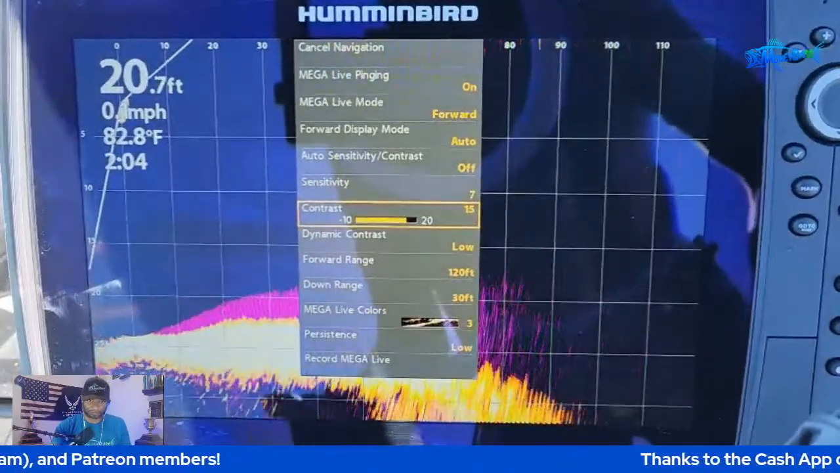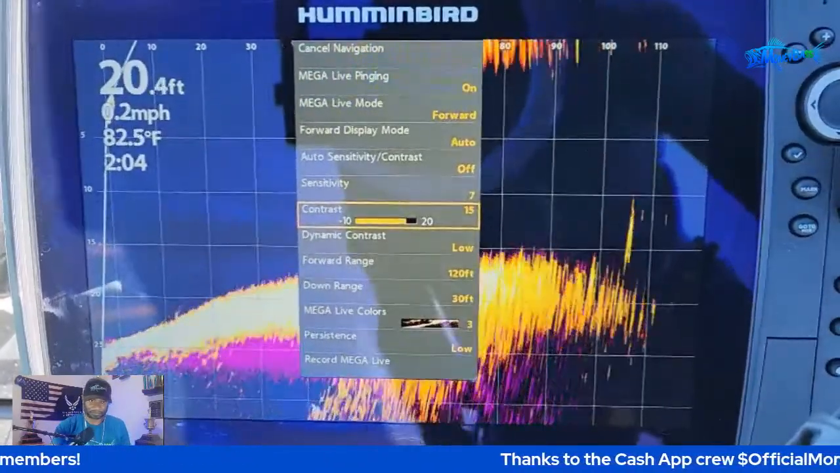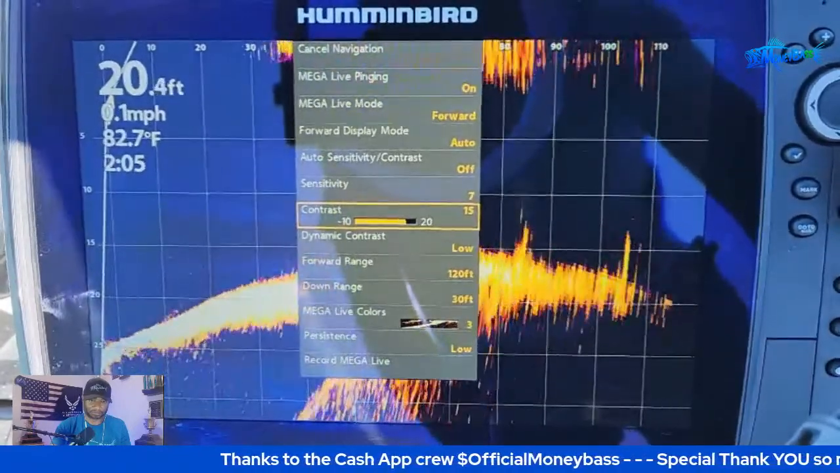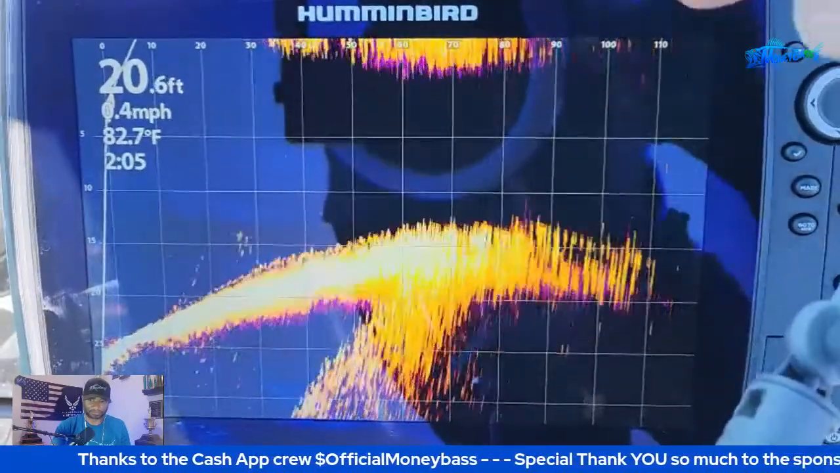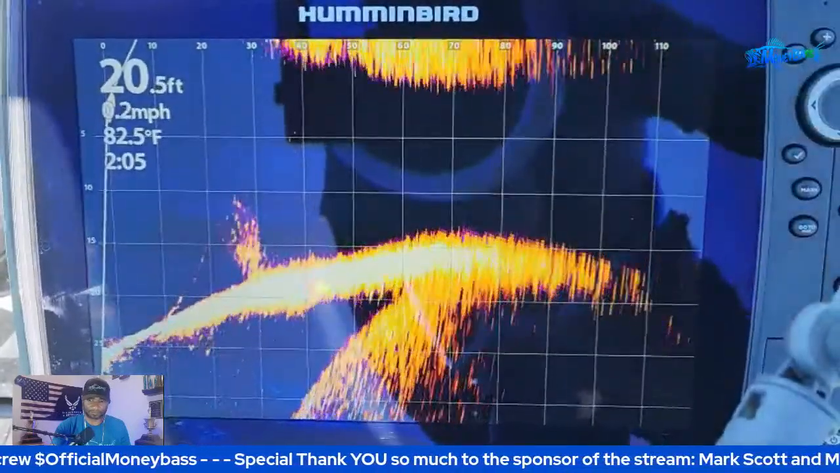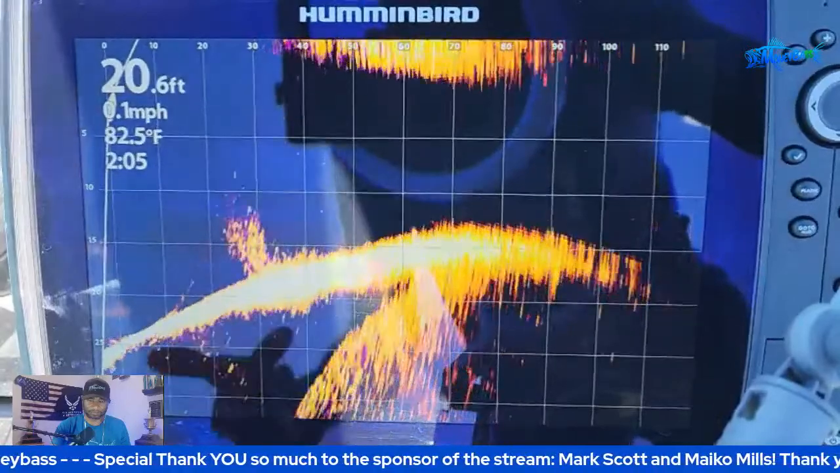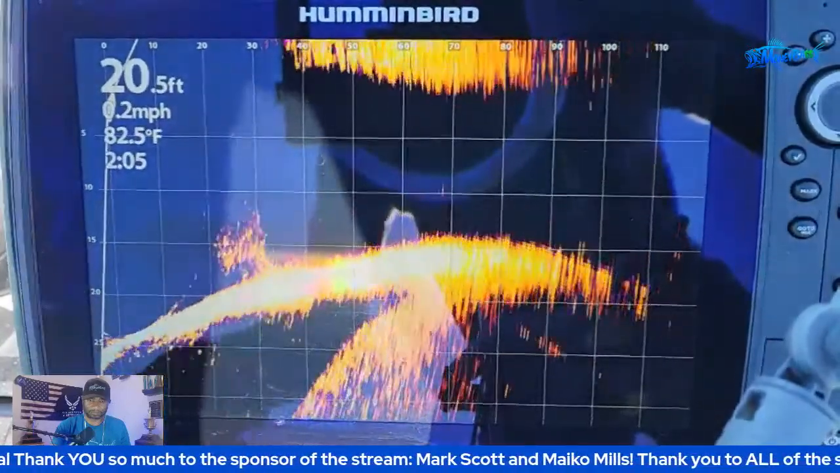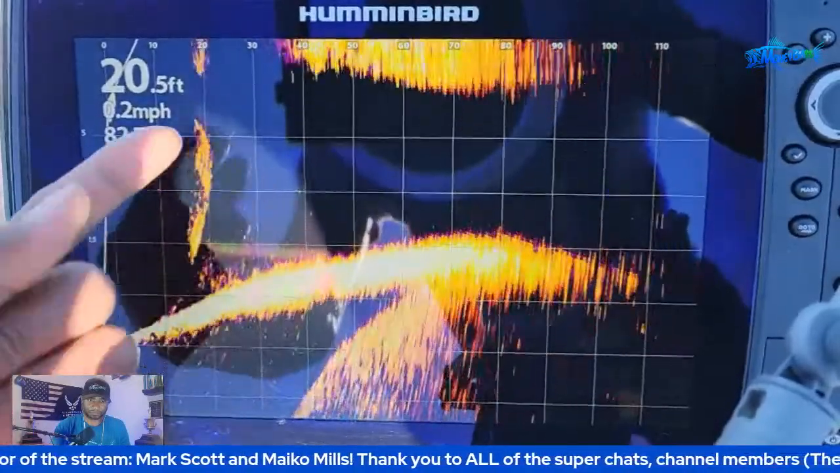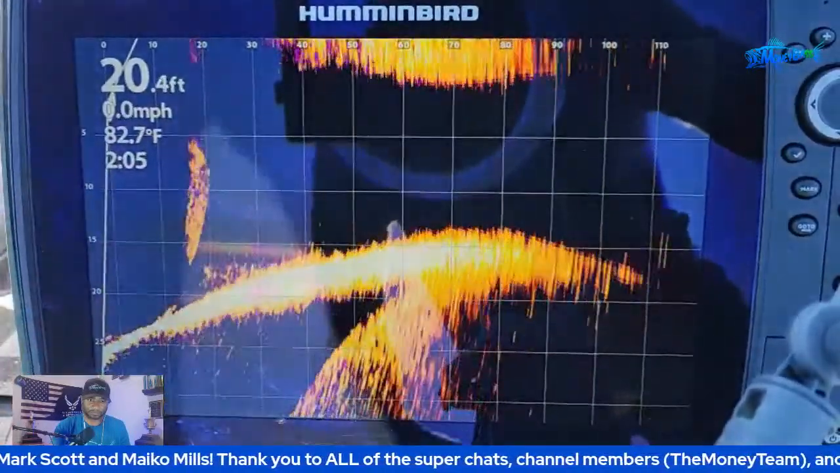But in just a second, let me go ahead and take this back off. You've already seen the settings, guys. If not, just go ahead and rewind it back and watch this again. But there we go. That is 80 feet. Watch right here. Whenever that transducer moves back, you will begin to see the brush piles or whatever type of cover that is out there. This right here is about 20 feet out. Those are some bait fish that are heading towards the boat and going up under the boat.